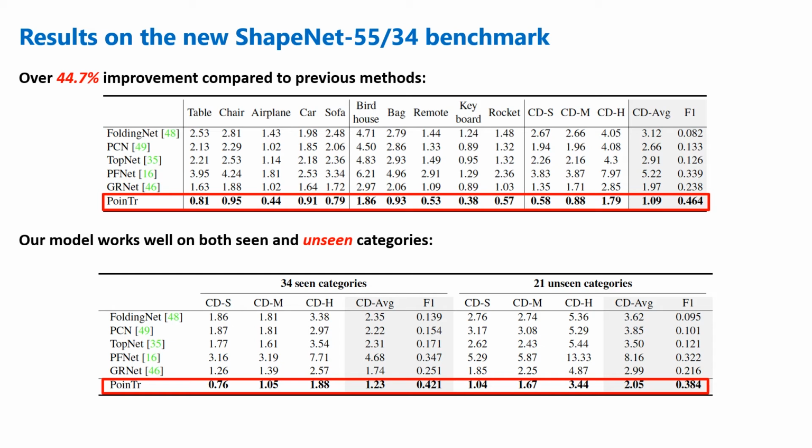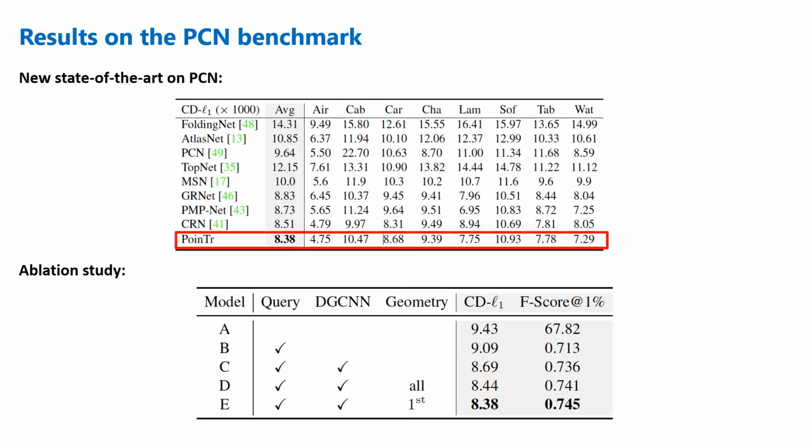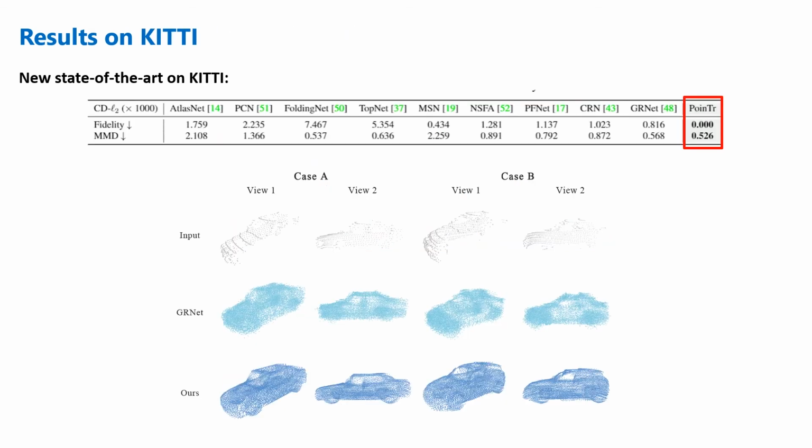We see our model works well on both seen and unseen categories. Our method also establishes the new state-of-the-art on the PCN benchmark. We conducted an ablation study to verify the effectiveness of our designs. We also set the new state-of-the-art on the KITTI dataset.